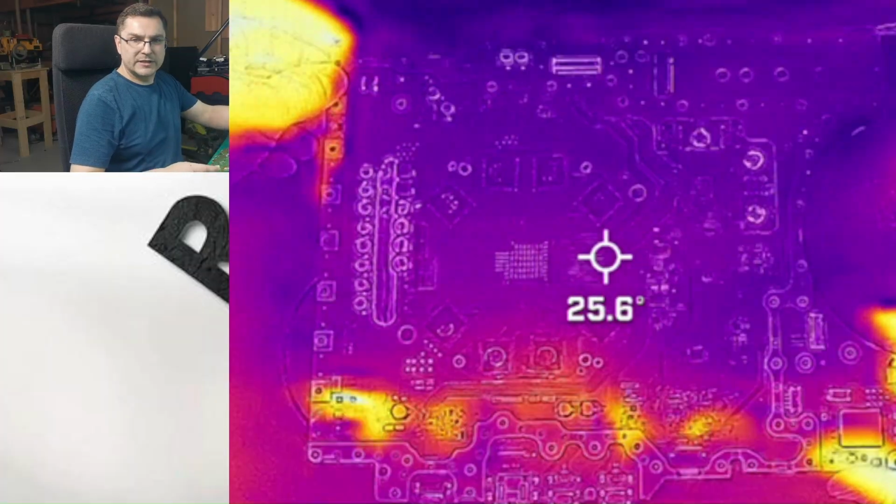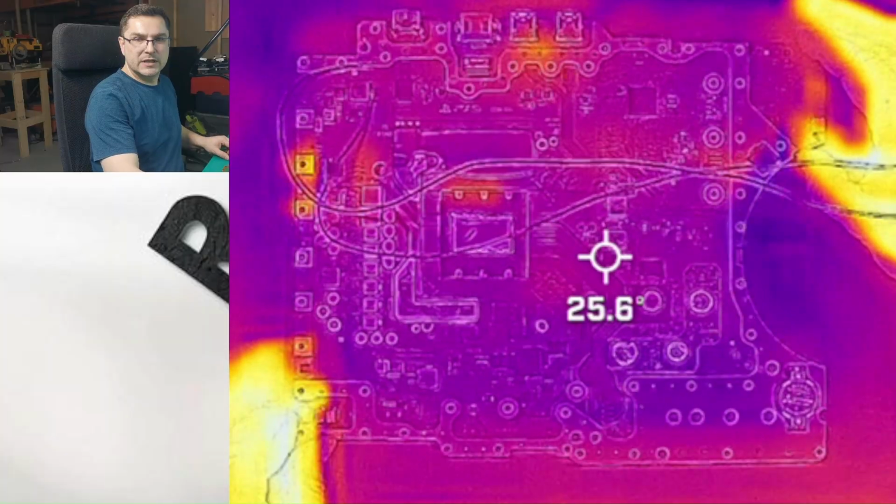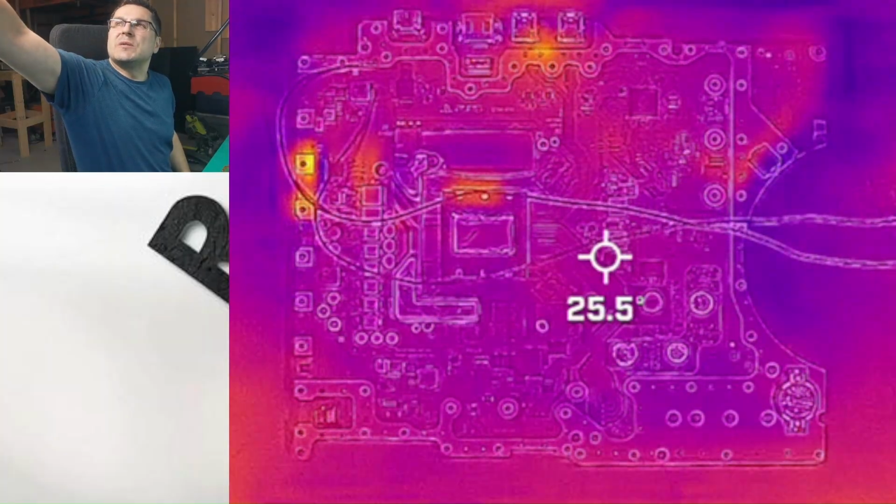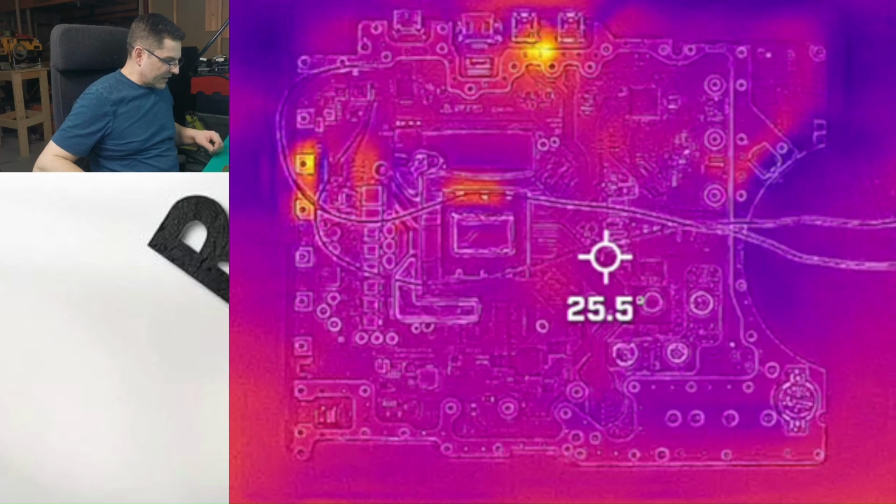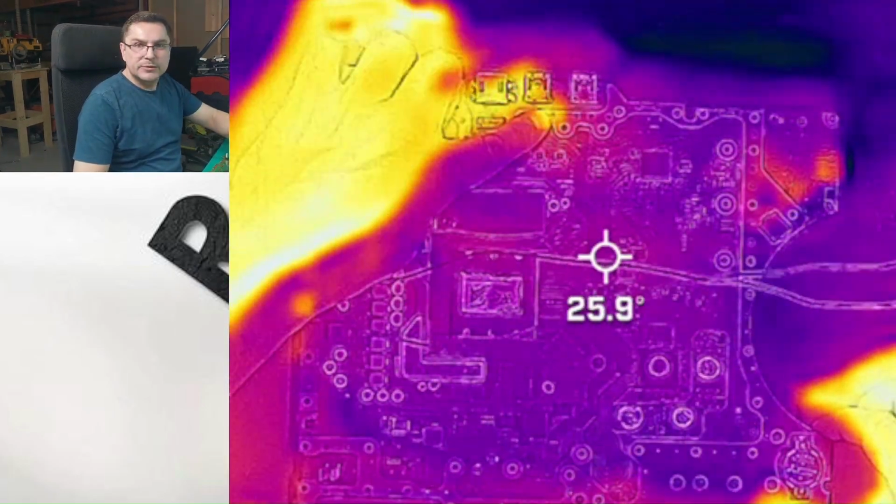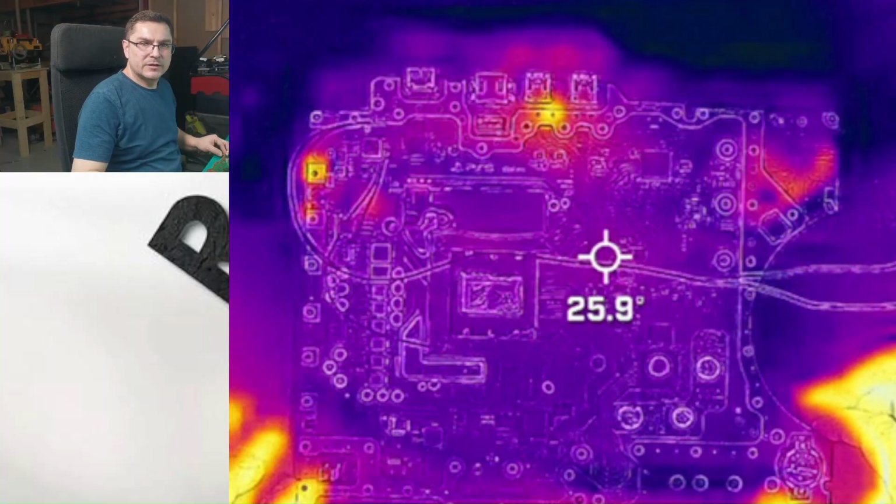Try to find what's heating up. So we have 3.2 amps. Okay, that's 4.4 now. And I believe we are having something here.